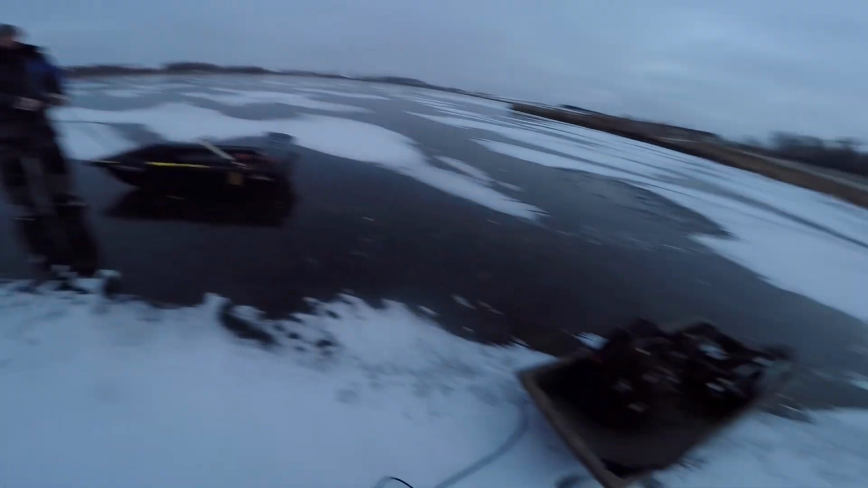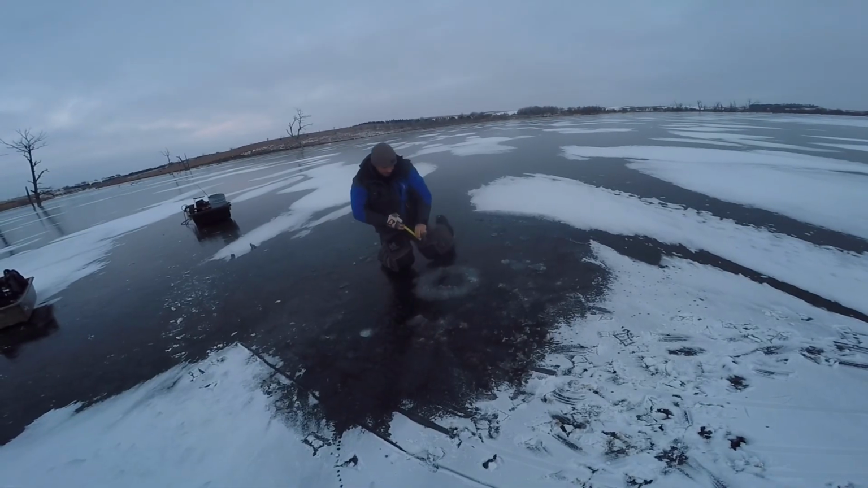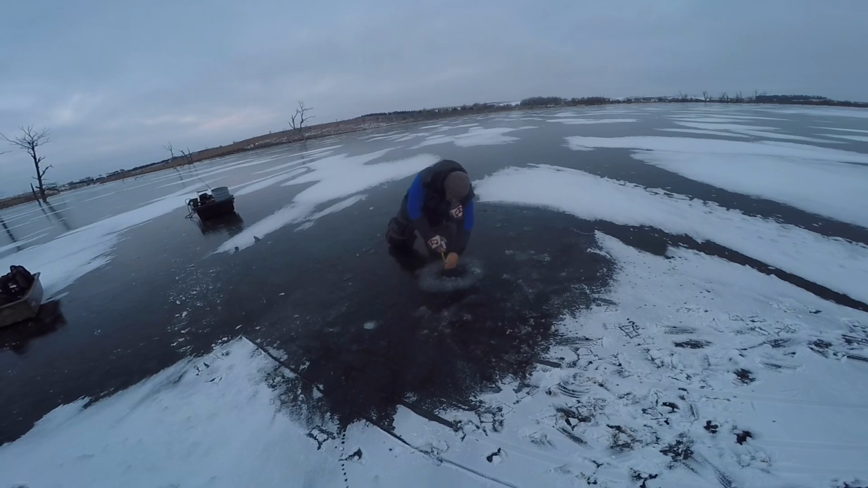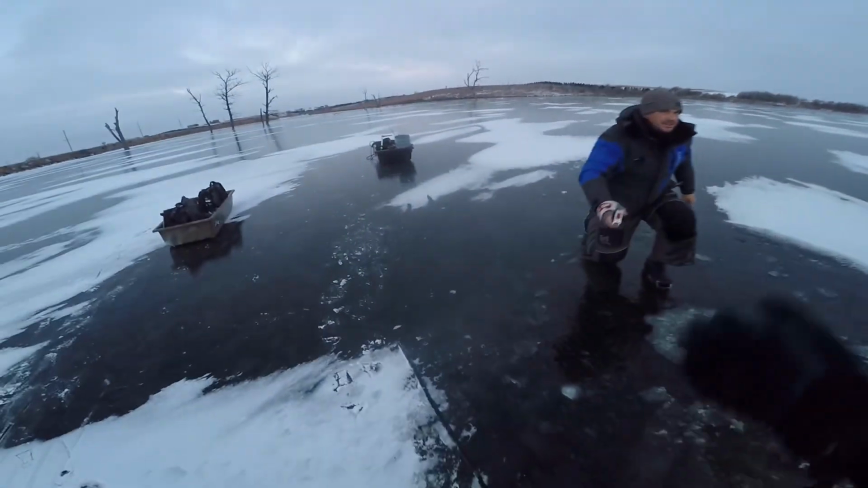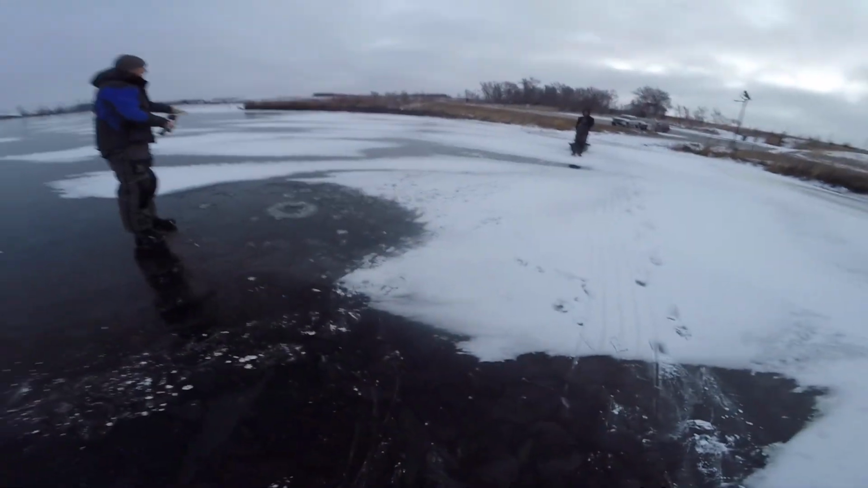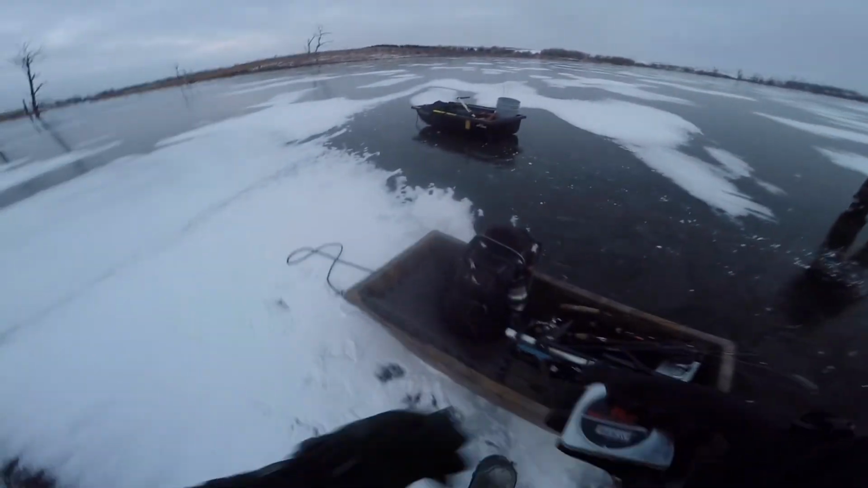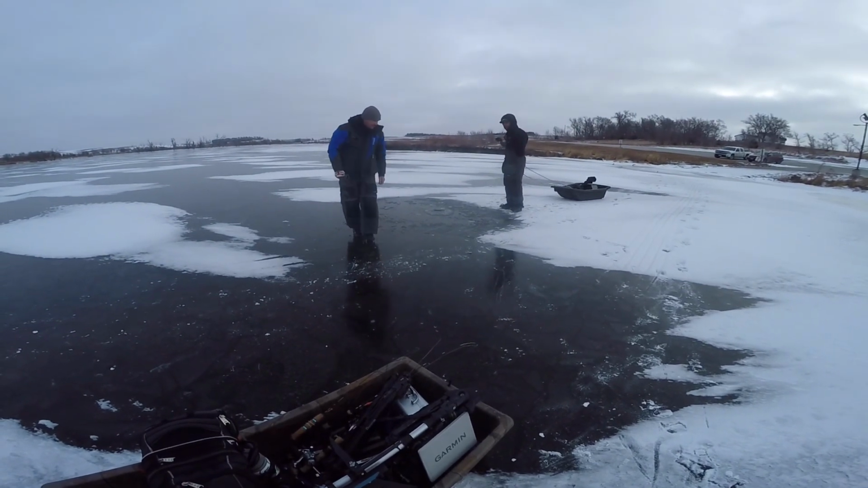Measure? Yeah, I want to measure the hole right here. 3 1/8. Thickest we've been on. Yep. 3 1/8, and it will take that, boys. Yeah, more than I've had my whole life. Super clear and strong. Yeah, that looks like some good fresh stuff.